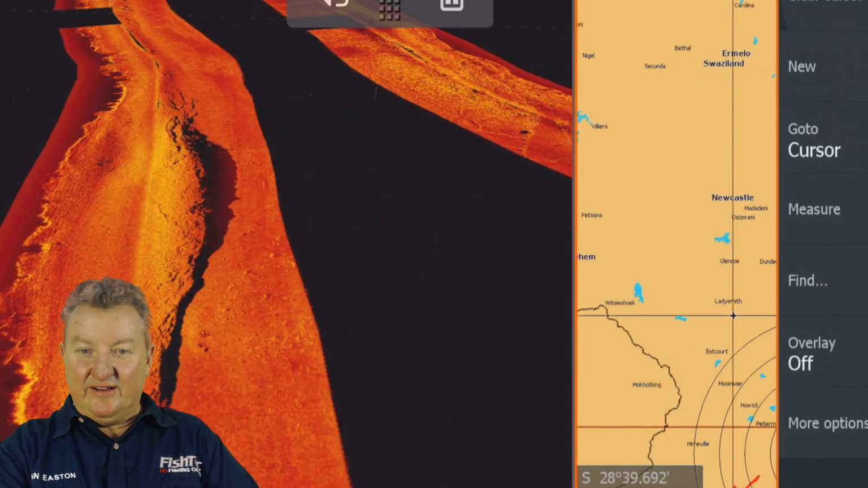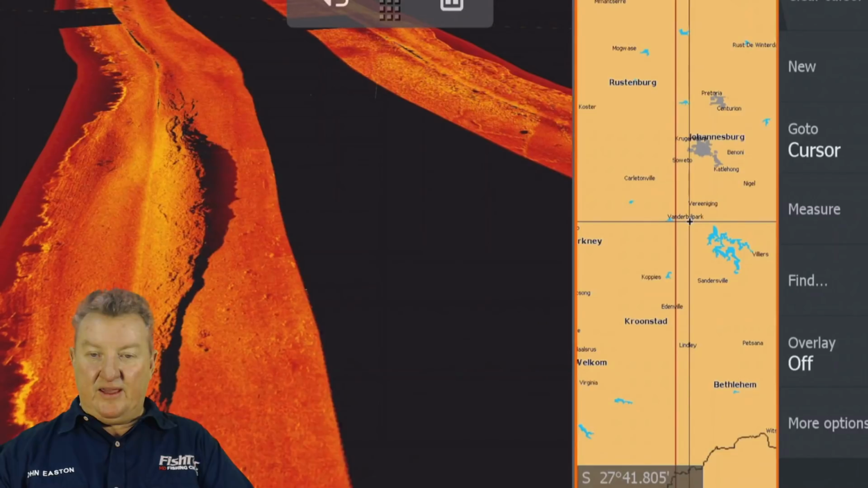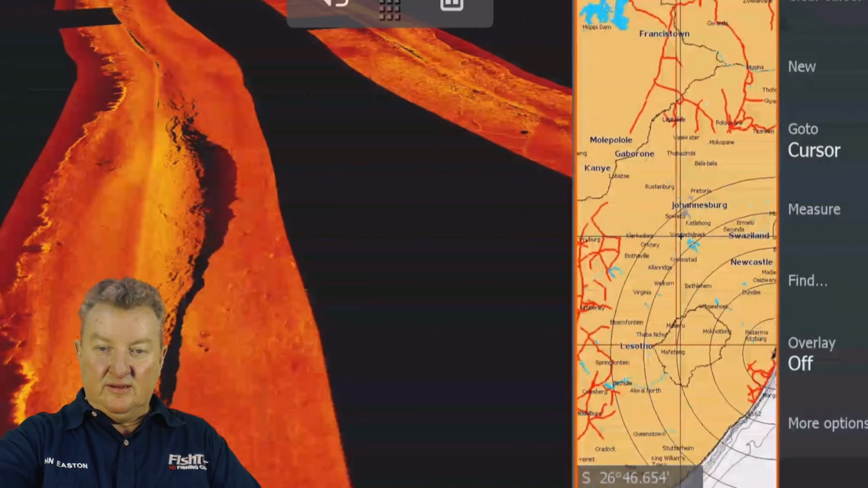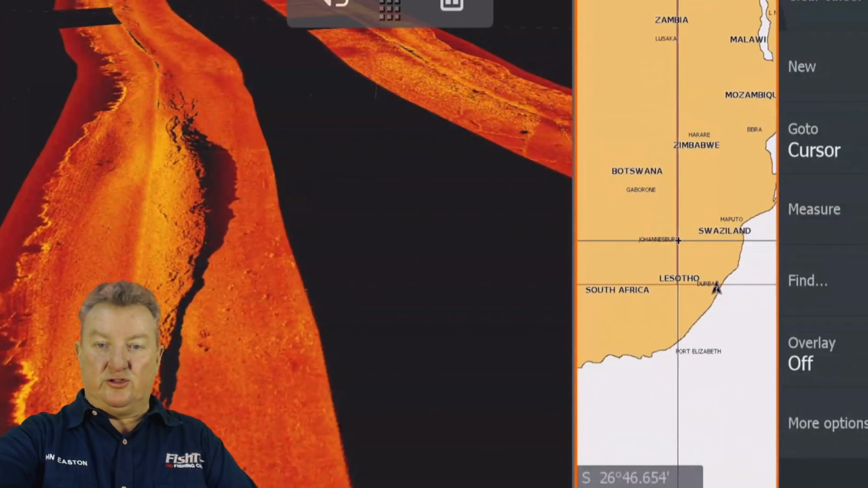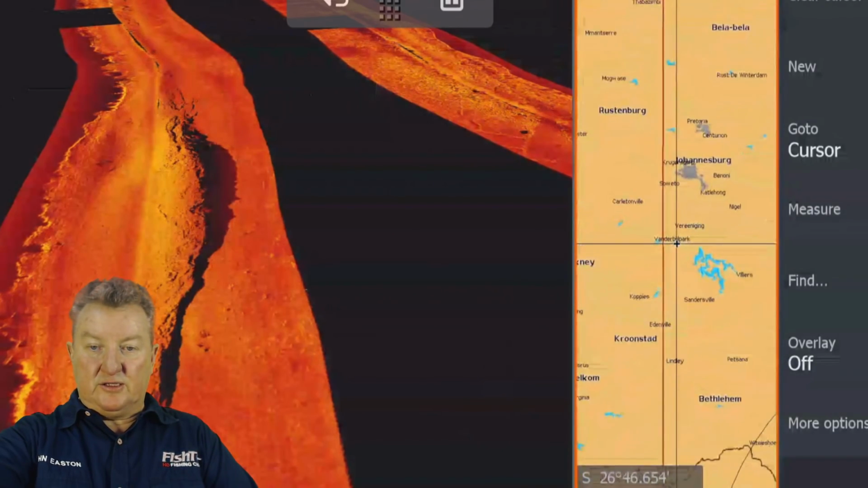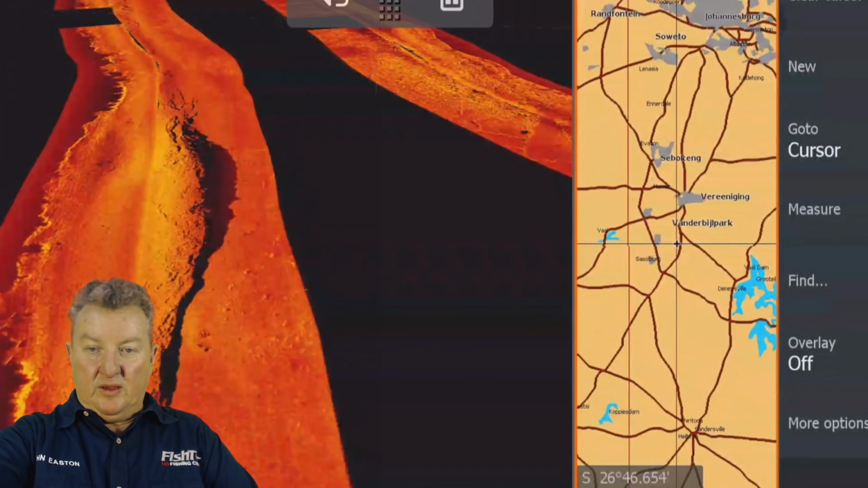Let me try and find it. There it is. You're going to go up there. This is South Africa. Let me just zoom out so you can see where it is. Guys, that's roughly where you're going to zoom into South Africa. It's up there, Johannesburg, just below Johannesburg, Vanderbijlpark.